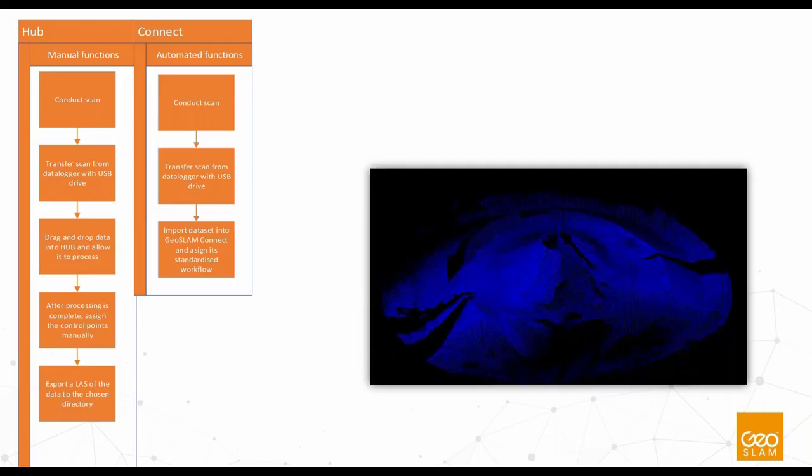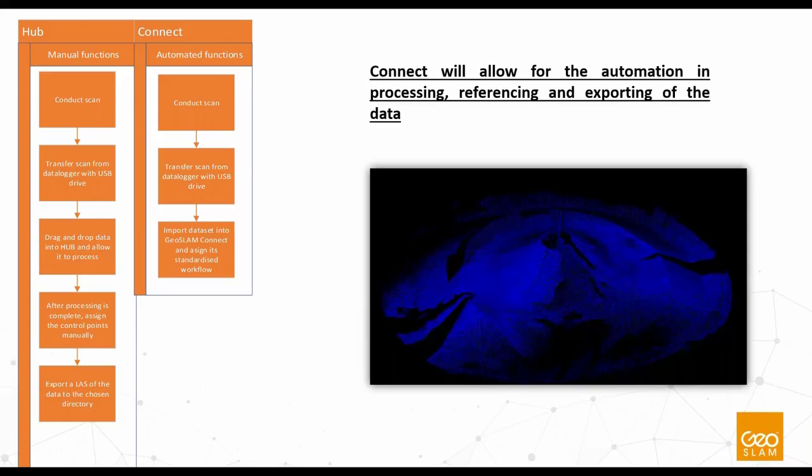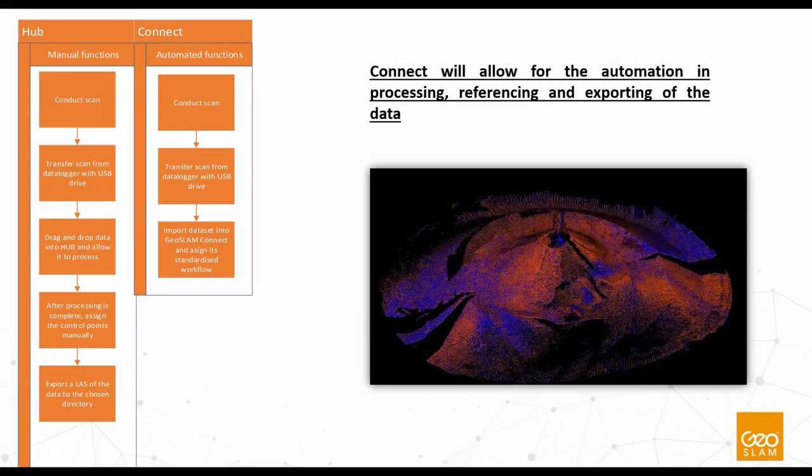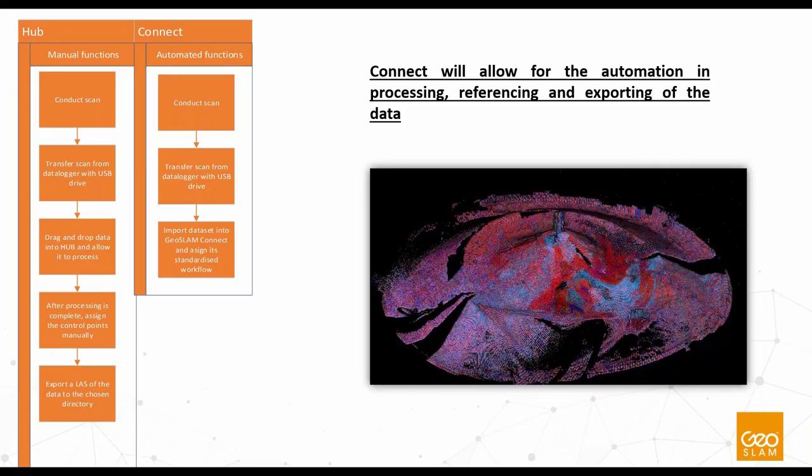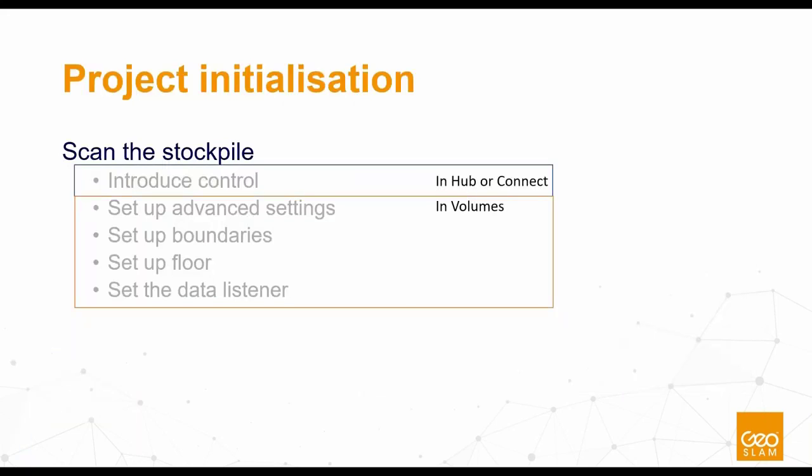And the introduction of control and the automation of that control will result in us being able to overlap data. Overlapping data means we can keep one volumes project open and have the same characteristics, the same boundaries, the same flow working. Overlapping data is what we need. We need it all in the same reference system. So that was kind of a crash course in what Connect is going to do for us.